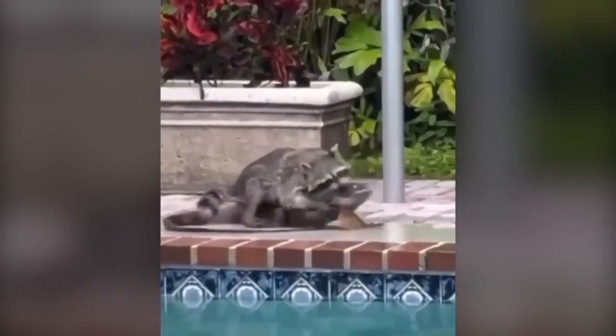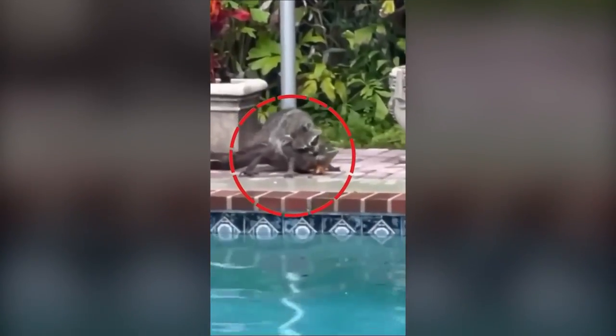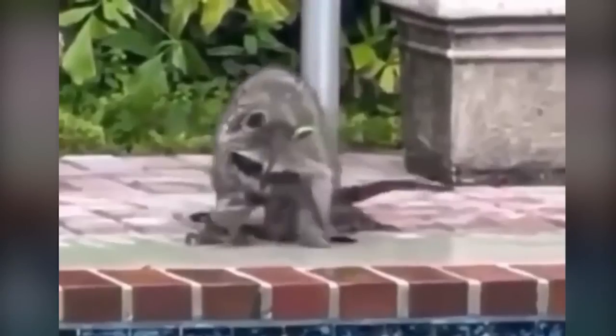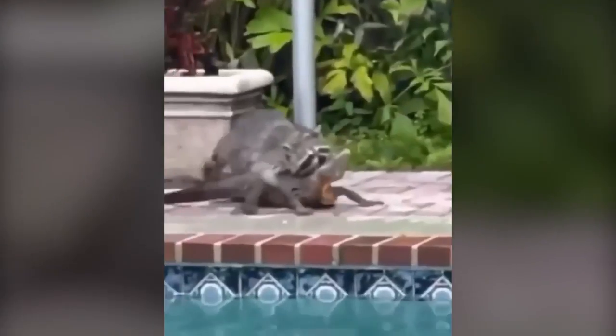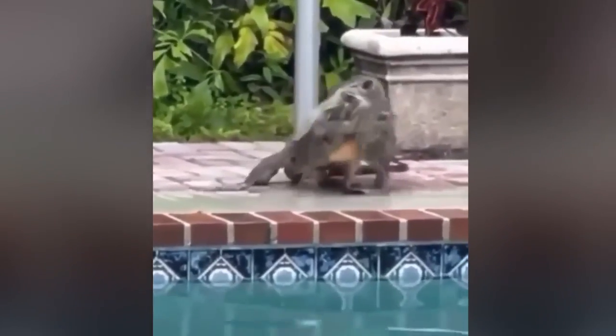The owner claims that the iguana merely carried on taking the sunbath next to the pool, despite the raccoon's attempts to restrain it. Since an iguana and a raccoon are loitering in the owner's backyard during the day, I'd argue that the owner has a bigger problem on his hands. Though he may need to call someone to deal with these two, it did make for a bizarre thing to capture on film.